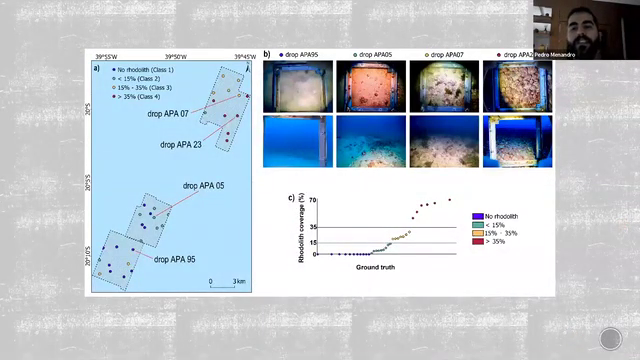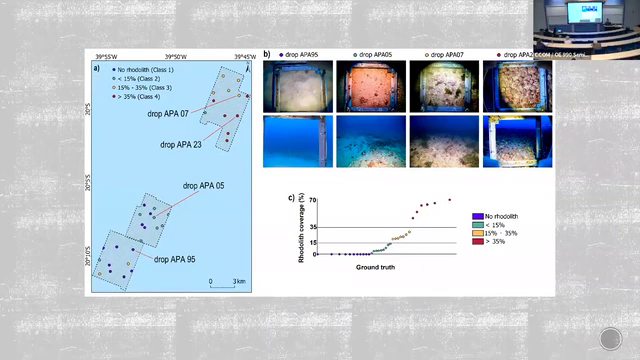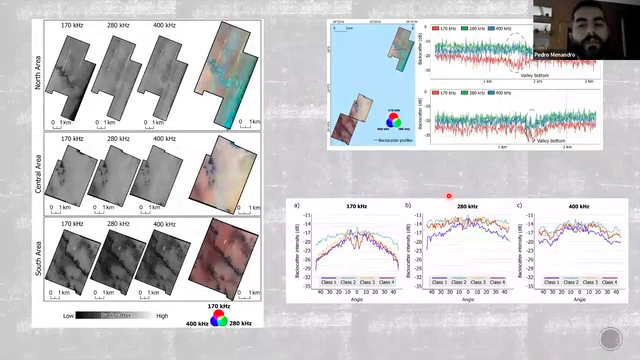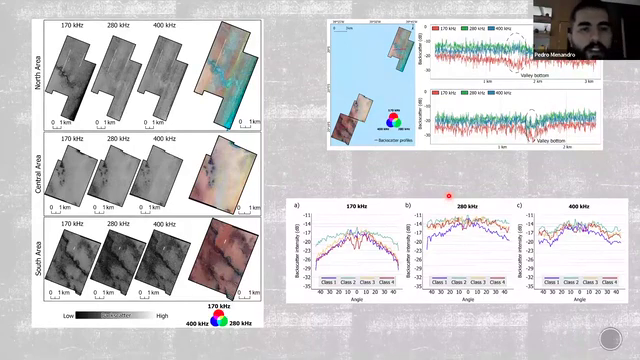Here we can see each image sample site and some examples for each class. We have a no rhodolith class, less than 15 percent rhodolith coverage, between 15 and 35, and more than 35. And here are the main results with backscatter: the mosaic for each frequency, and the composite image with the three combined frequencies.